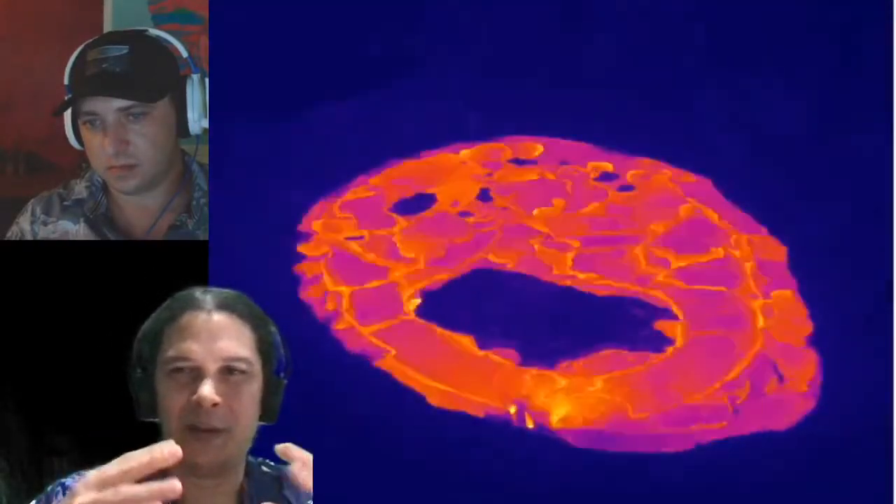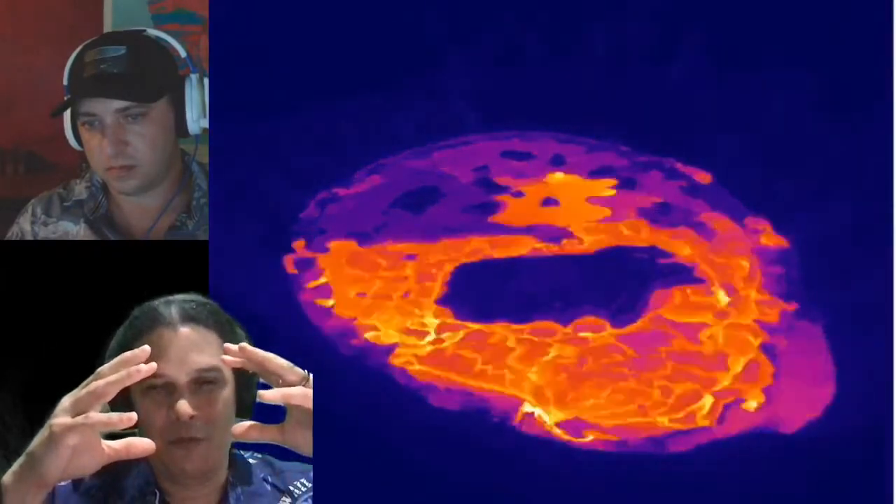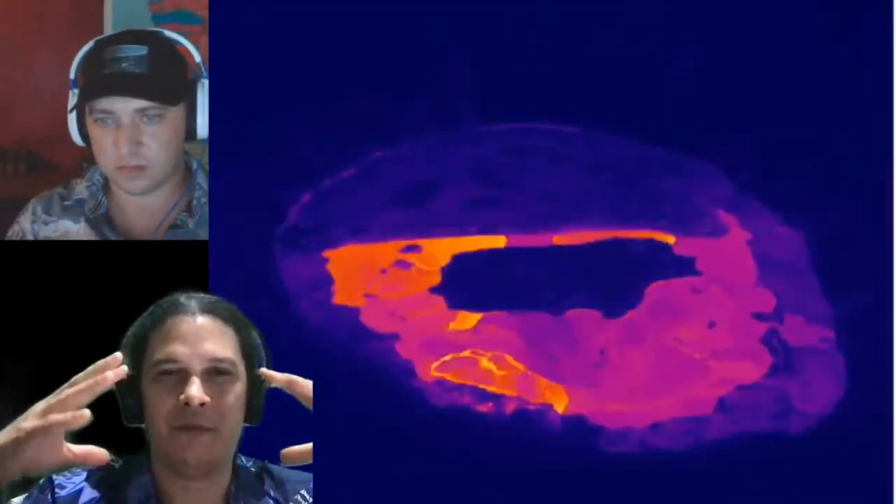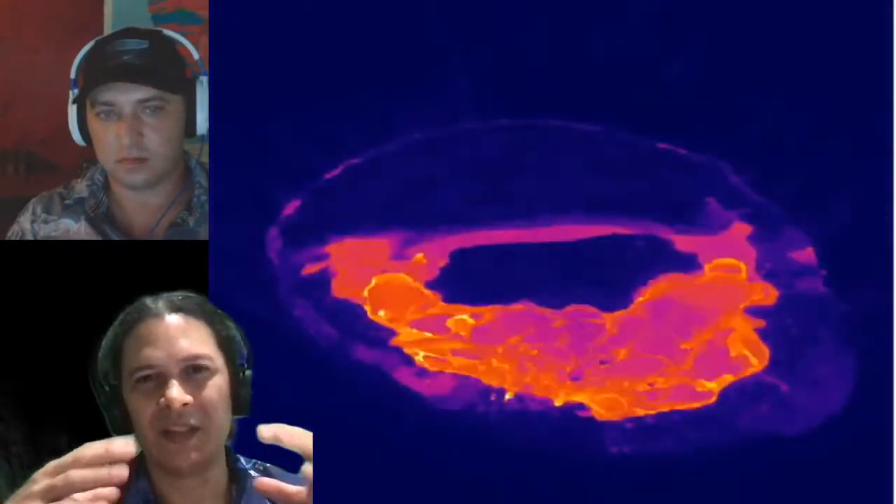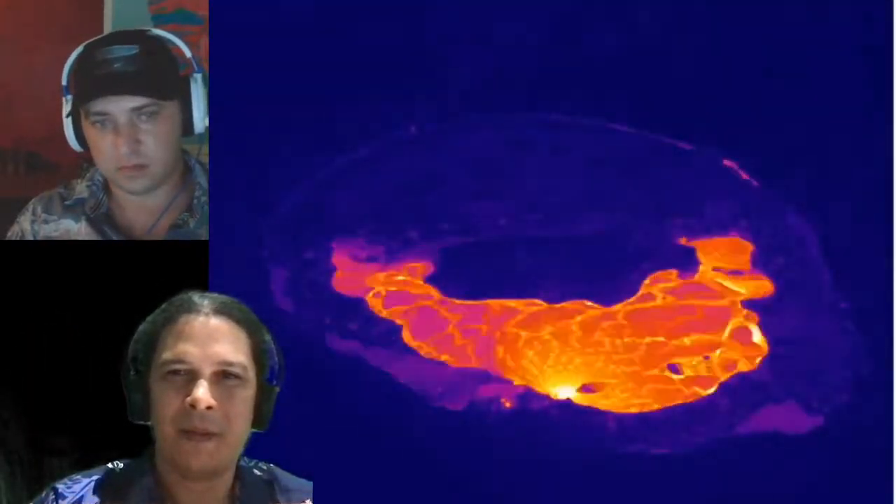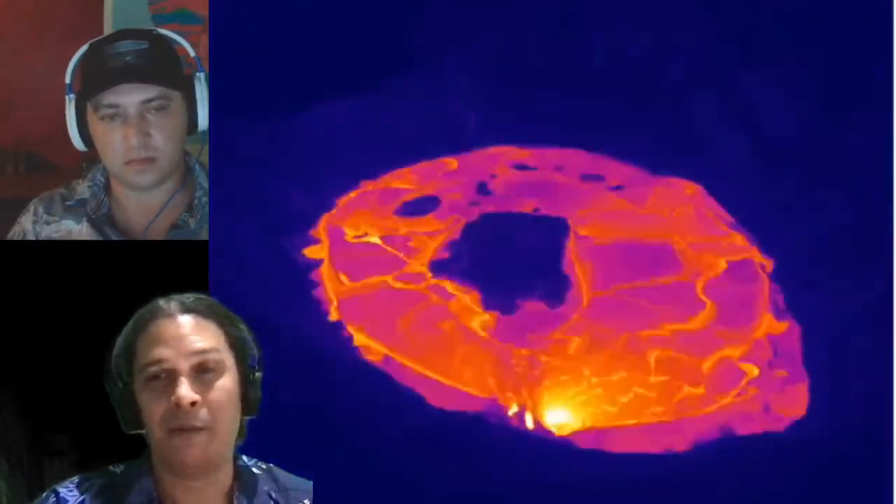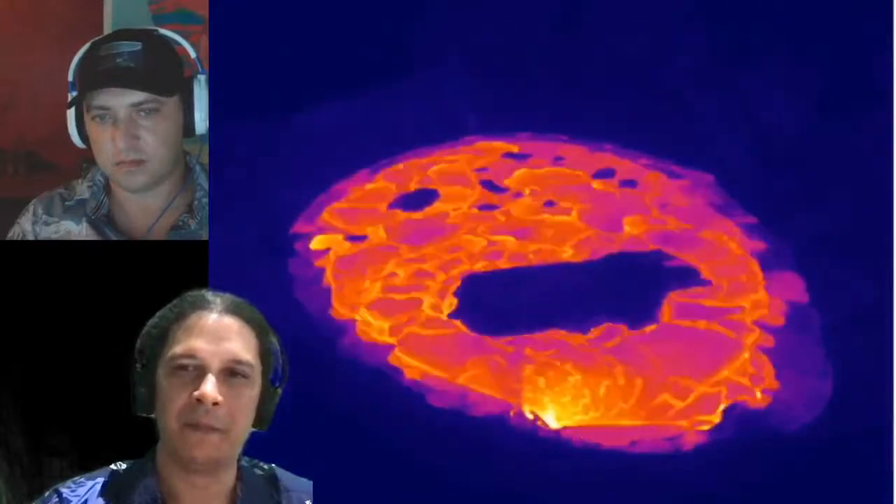It takes years to accumulate snow and build a glacier, so the volcano can adjust as it happens. But when it all melts at one time, you suddenly relieve pressure, and if the volcano has enough magma pressure inside, it could erupt just from the melting. But that's really hard to associate, and I haven't heard of it being done here in Hawaii.